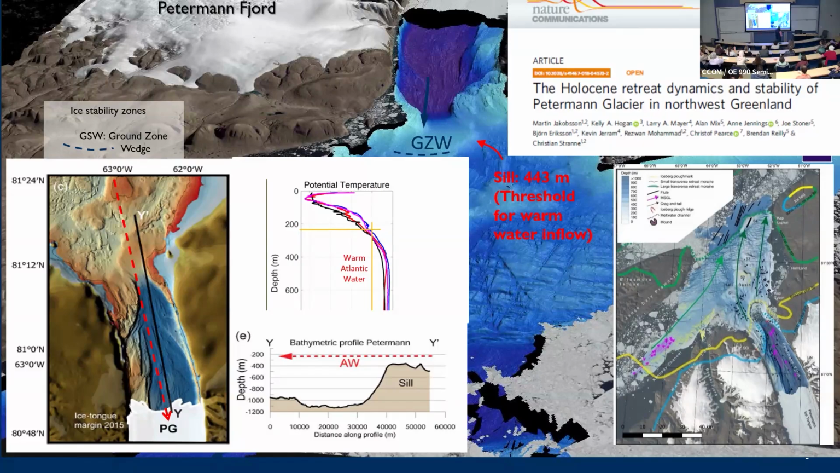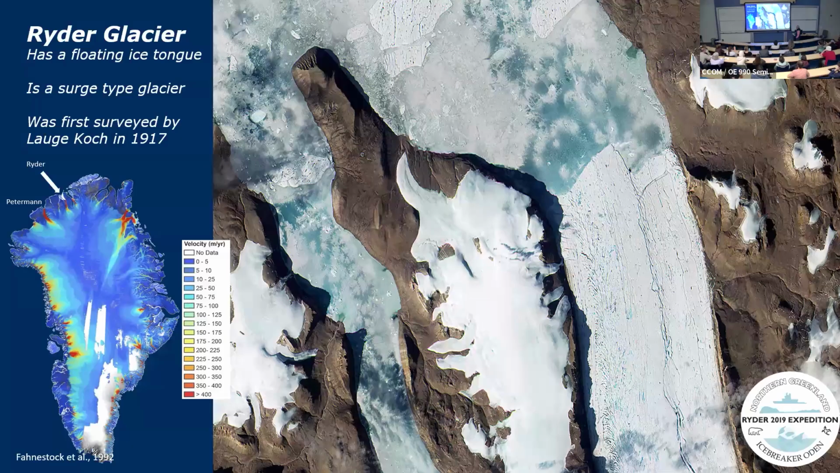And so that warm water is coming in at about, say, 250 meters or so, and that's shallow enough that it could get over that grounding zone wedge, the sill, what we call the sill, at the outer edge of the fjord. And that warm water comes in, and we thought that's what's undermining the ice tongues. That's what's going on. So we thought we had a pretty good theory about that.